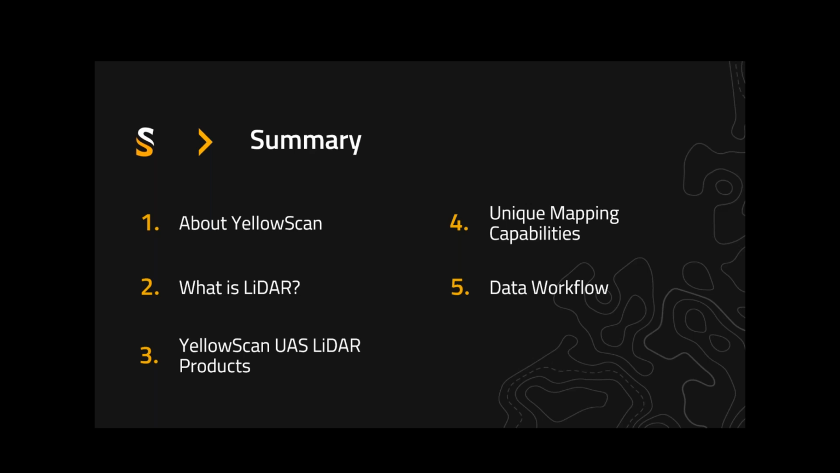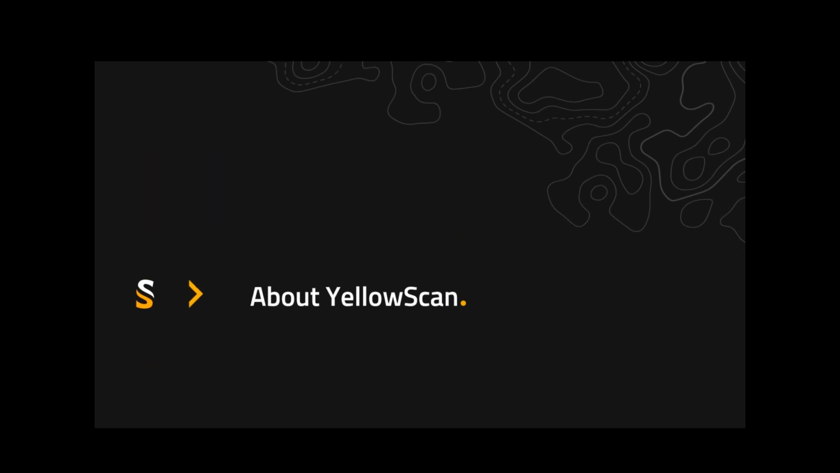What I want to do is show a quick summary here, a little bit about YellowScan, nothing too heavy. For those that are new to LiDAR, just a couple of slides about what we're talking about, and then a brief overview of a few of our UAS LiDAR products, how those products provide unique mapping capabilities, and then the general workflow of how you would bring that data through the hardware, through our software system, and then to the point where eCognition, and in this case Keith, would take over and utilize those data.